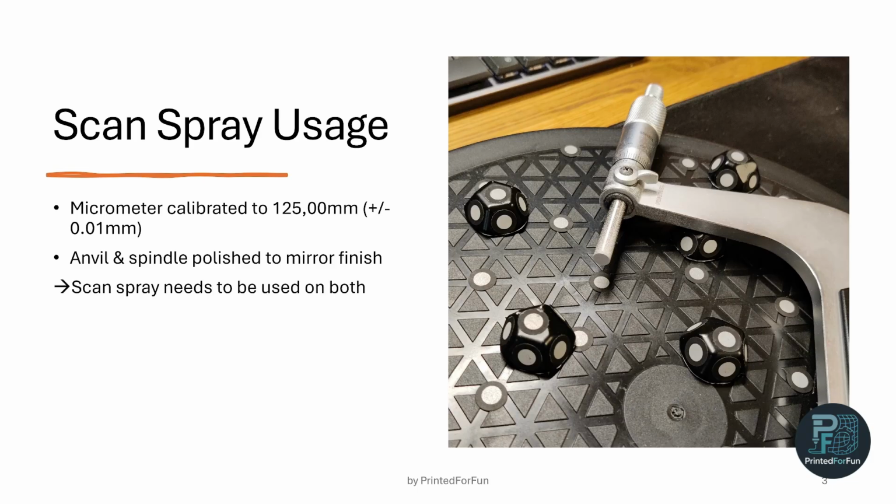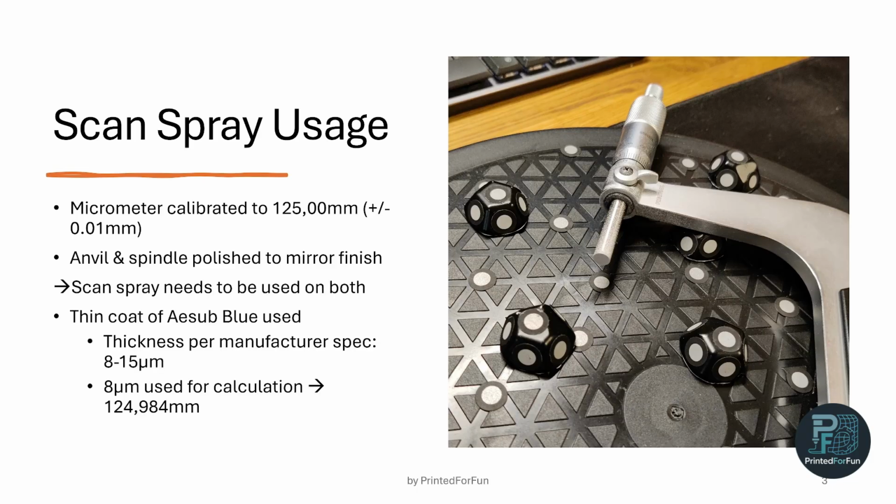And I used a thin coat of Esa Blue. The thickness per the manufacturer's spec is roughly 8 to 50 micrometers. So I used 8 for the calculation because it's a thin coat. Therefore, the nominal will be 124.9484 millimeters because we have two coats, on anvil and spindle.